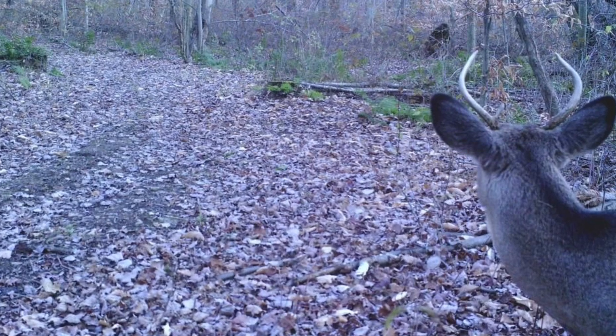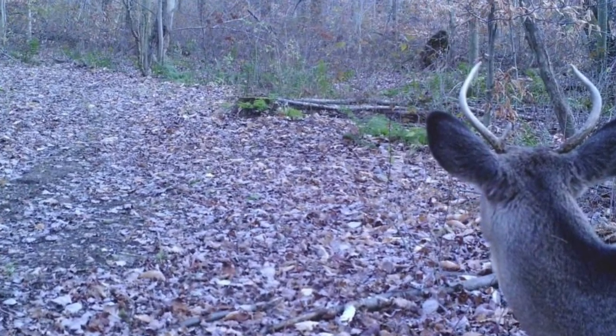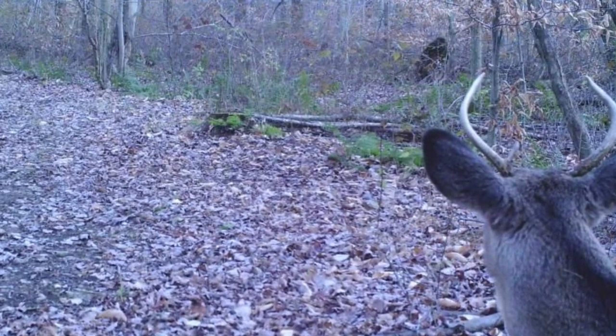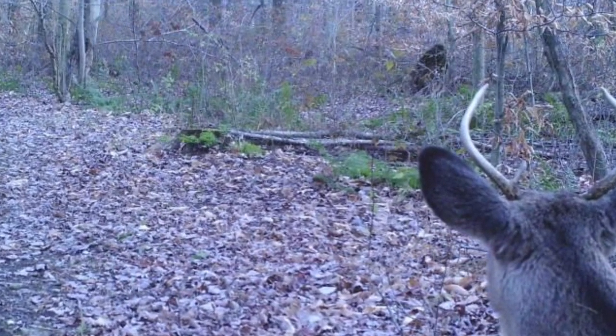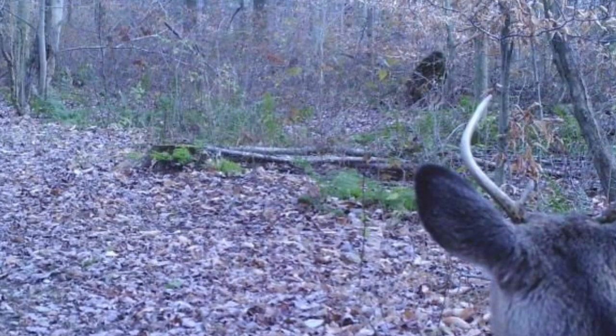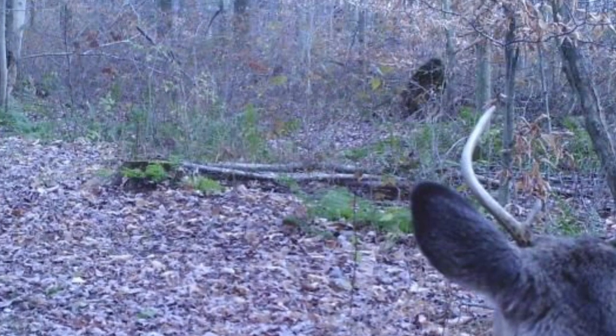And then there's other ones like this where the deer is obviously staring at something. Could that be a bear? Could that be a Sasquatch? Could that be a guy in a suit? I mean, it certainly has the deer's attention, and the fact that it's behind branches makes it hard to Photoshop. And then you have night vision ones, and it's very useful.